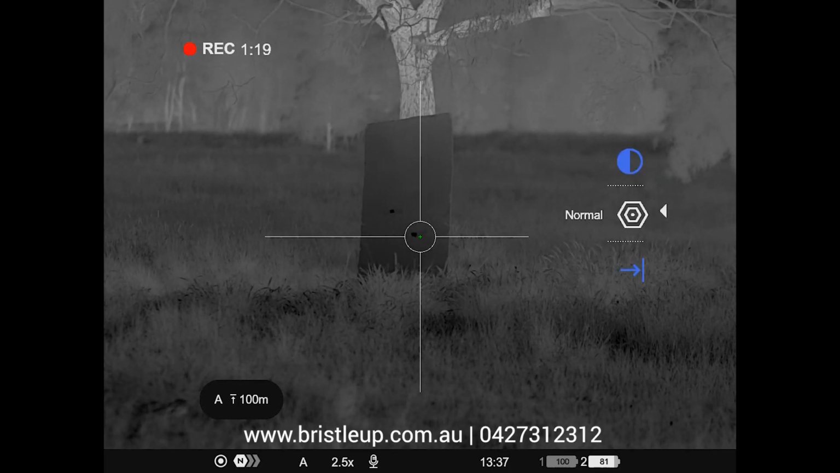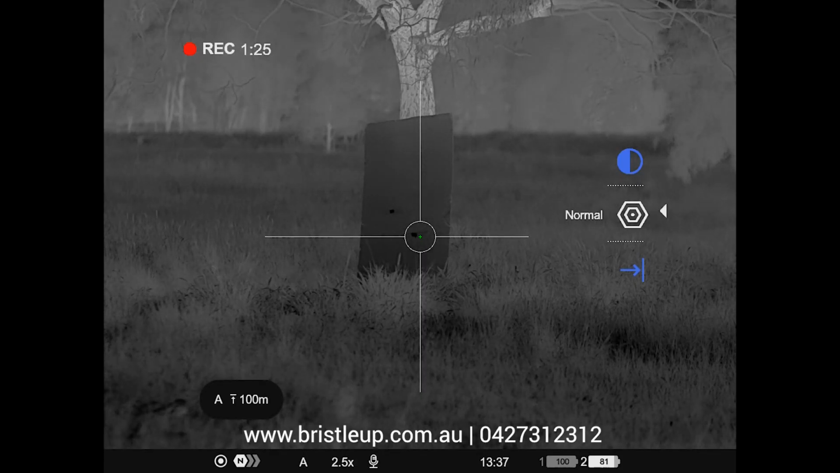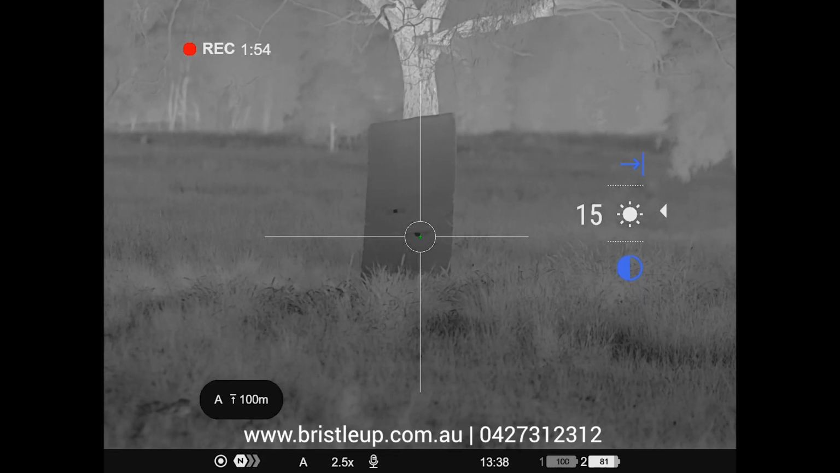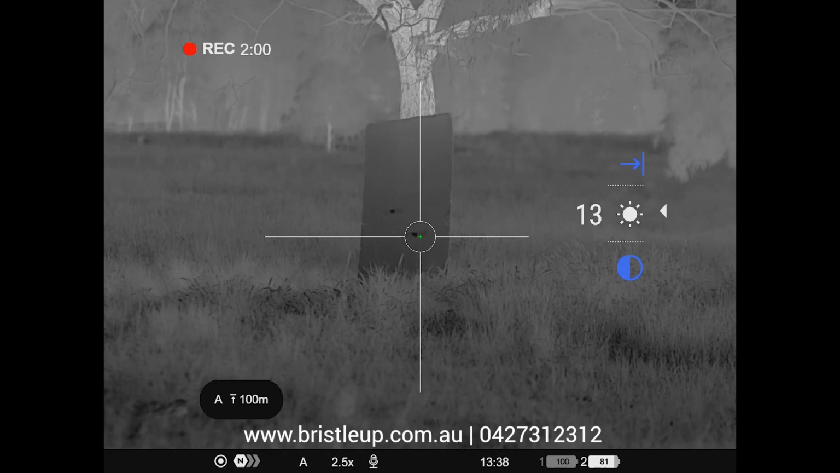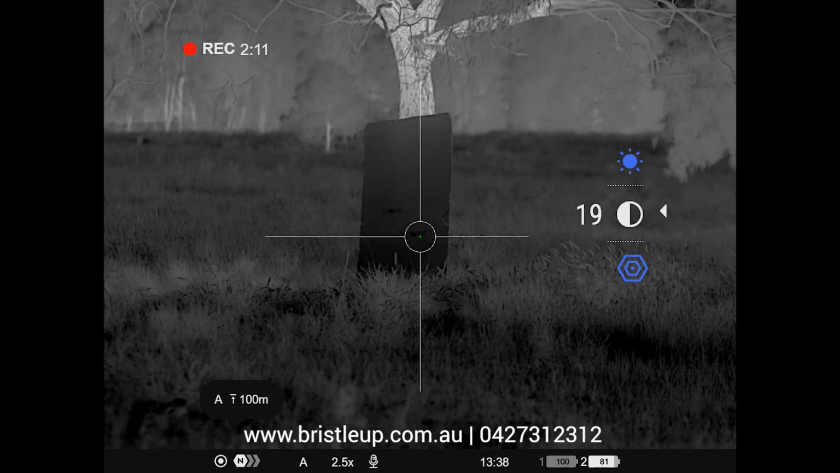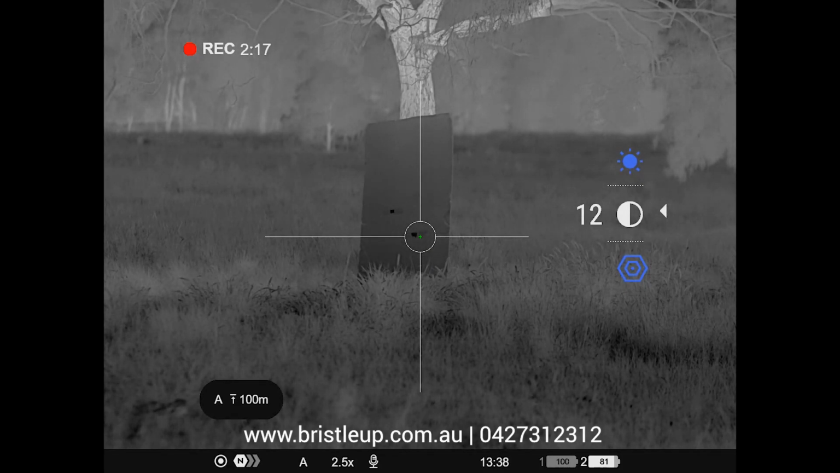Now, a single press will bring up your quick access menu. And then first up, we can adjust our amplification. As you can see, the more I go over that, it is actually harder to see the foil there. So for this case, we want to use normal. And then we've got our brightness. As you can see, darker I can't see it, brighter I can see it. See how it makes it a bit easier to make out the foil there on 13 versus on 10. So we'll leave that on 13 just for this demonstration. And then we have our contrast. Once again, it goes very dark or brighter. And we just want to find what makes it stand out the most for the zeroing process.